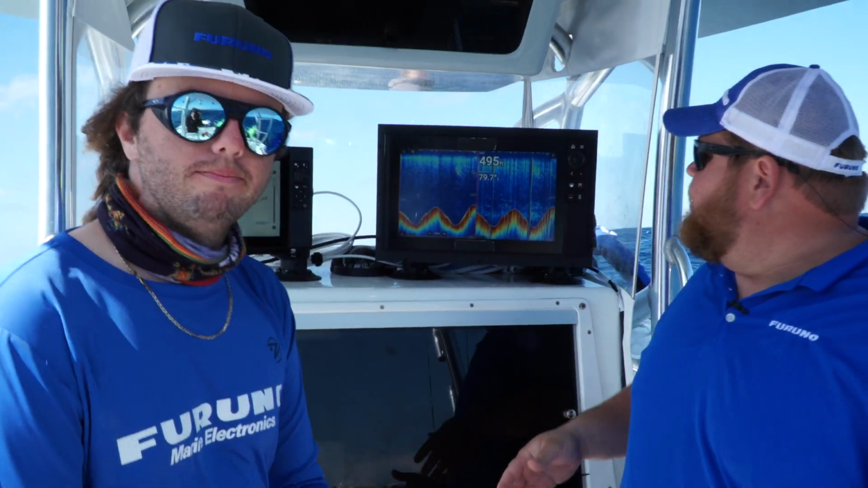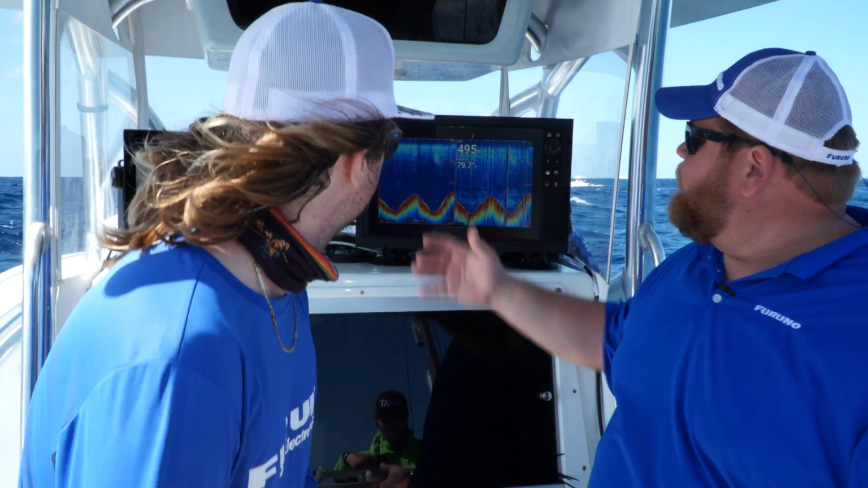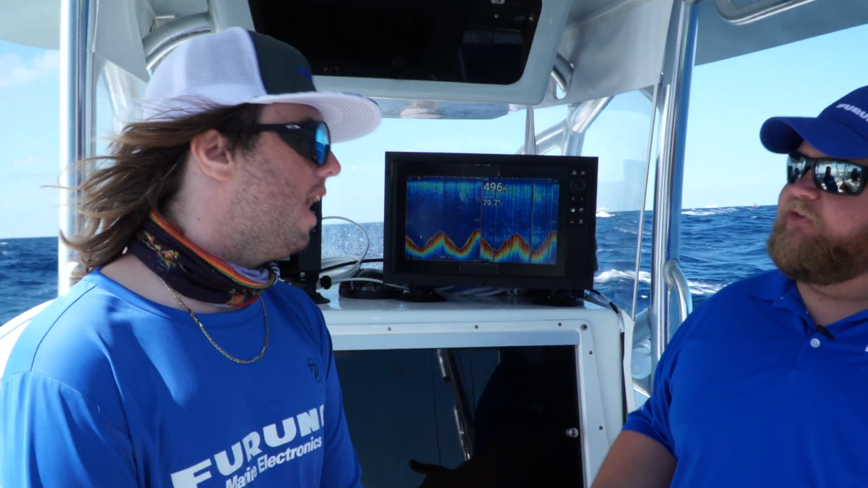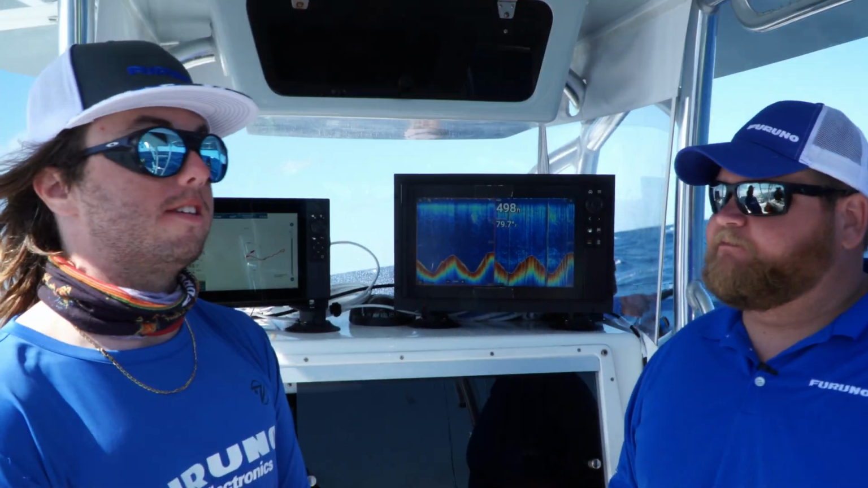So, we're seeing some other fish on the screen. We're definitely seeing that school of tuna. You'd maybe want to see a little bit bigger, darker return. Is that what you're used to seeing on yours? Yeah, usually with the Furuno, it's just a little more bold. Okay, a little more, so you can say it stands out.